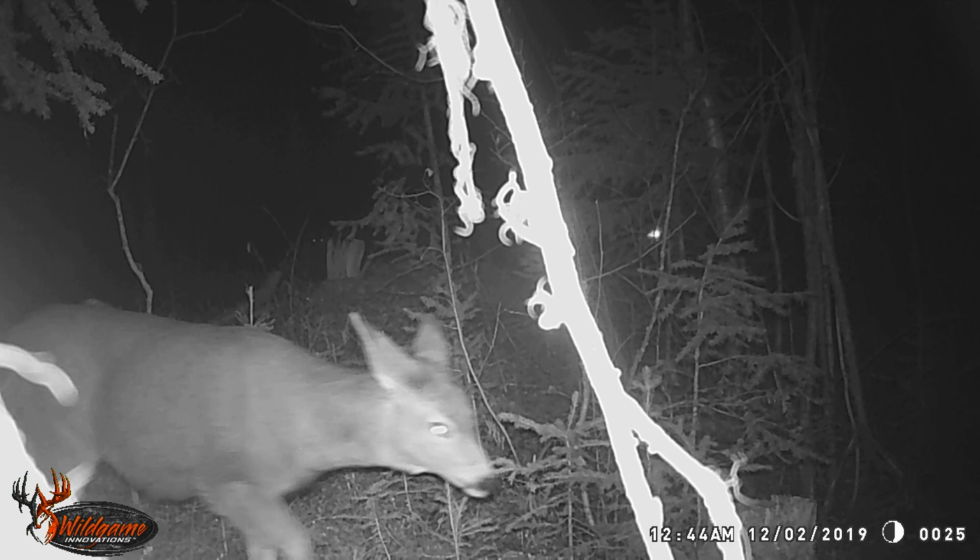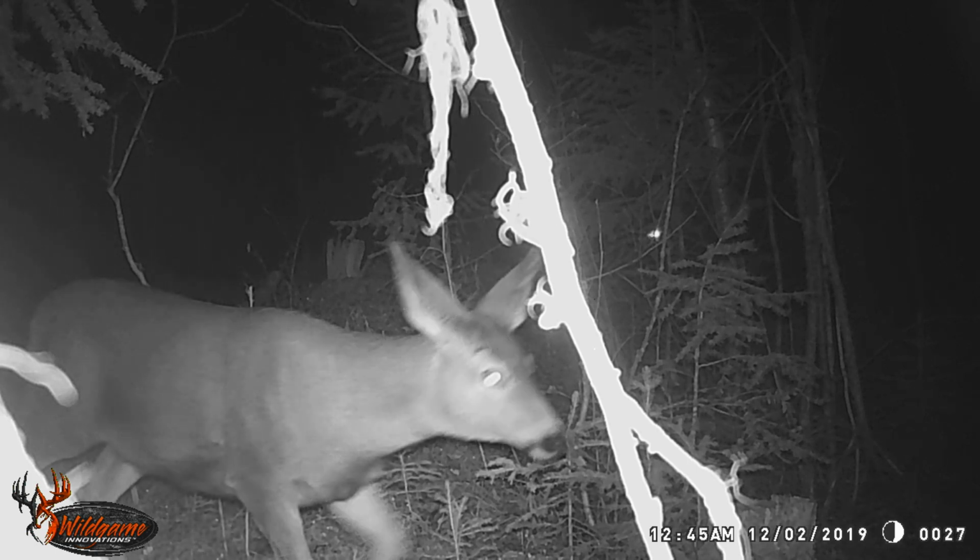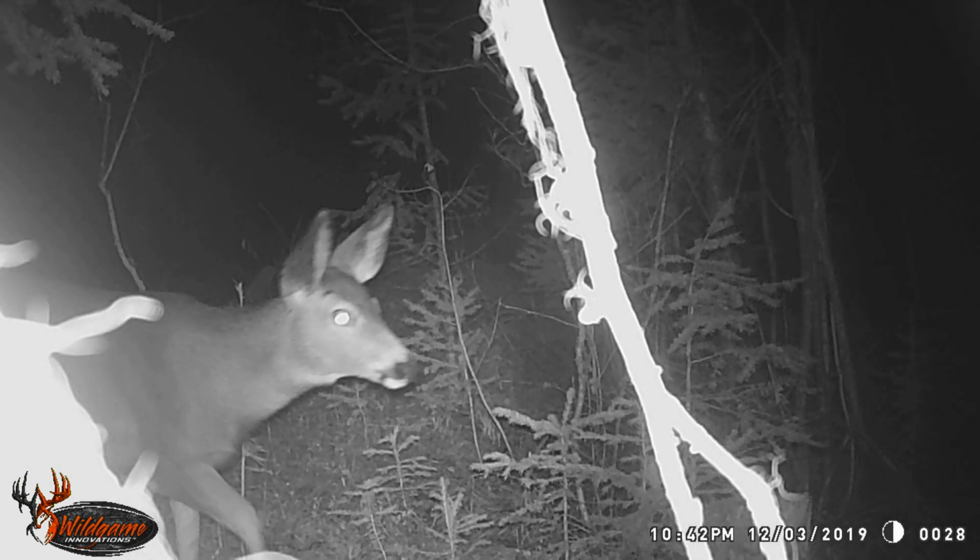And we're at 12:44 a.m. So this is the middle of the night these are coming through. And actually, we don't get too many pictures of animals coming through the day. Most of the animals that we're going to see here are at night.